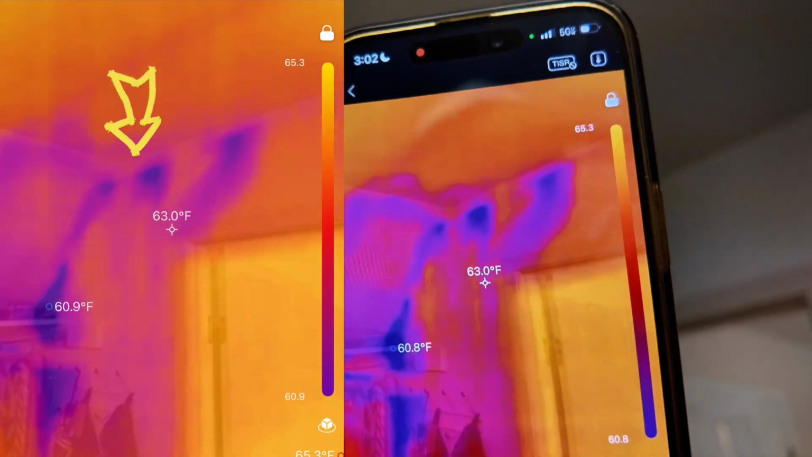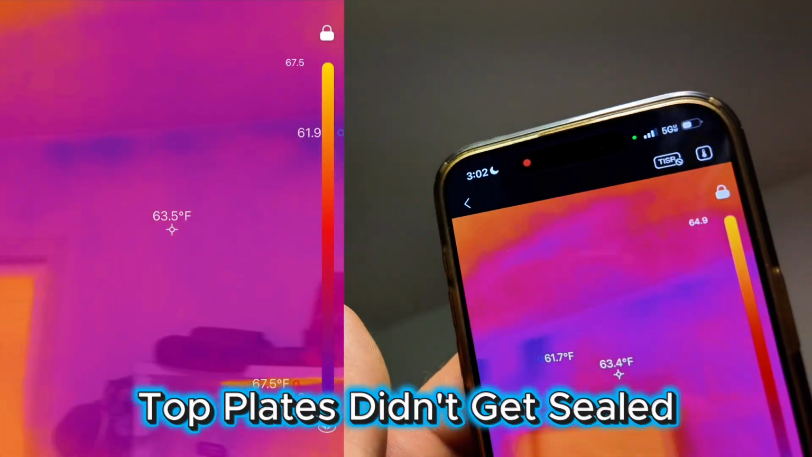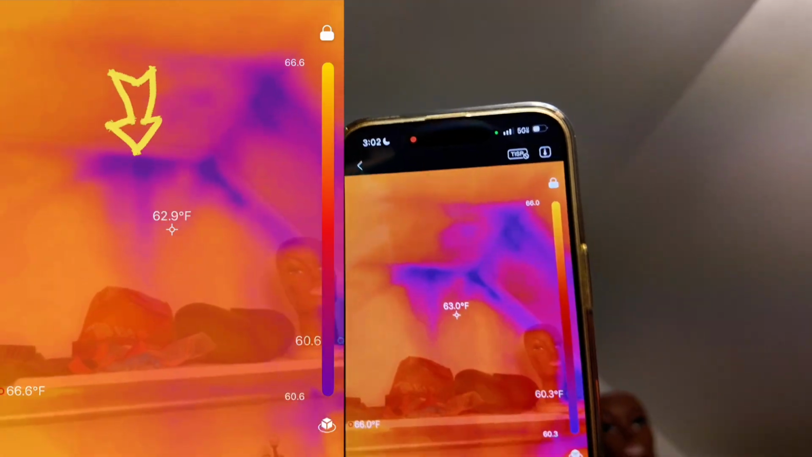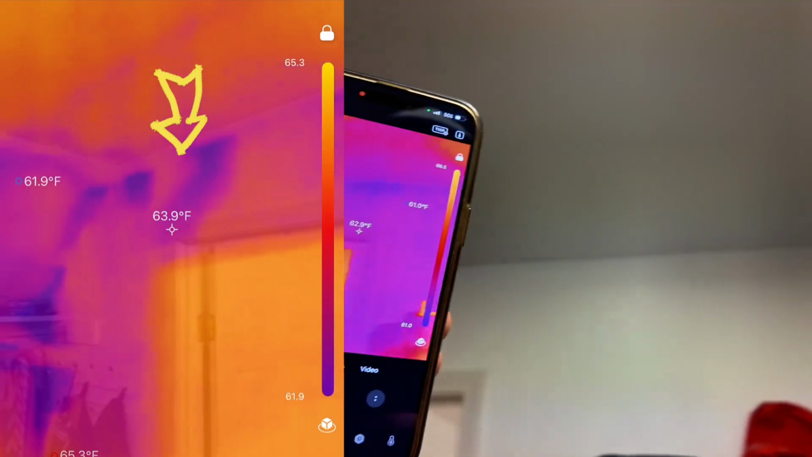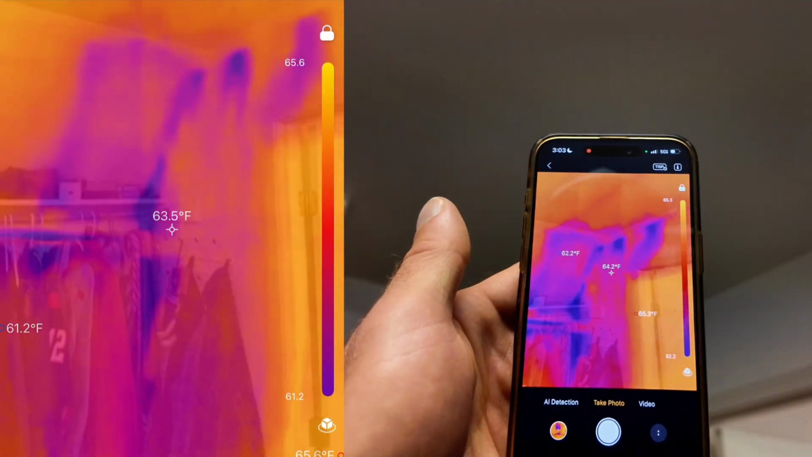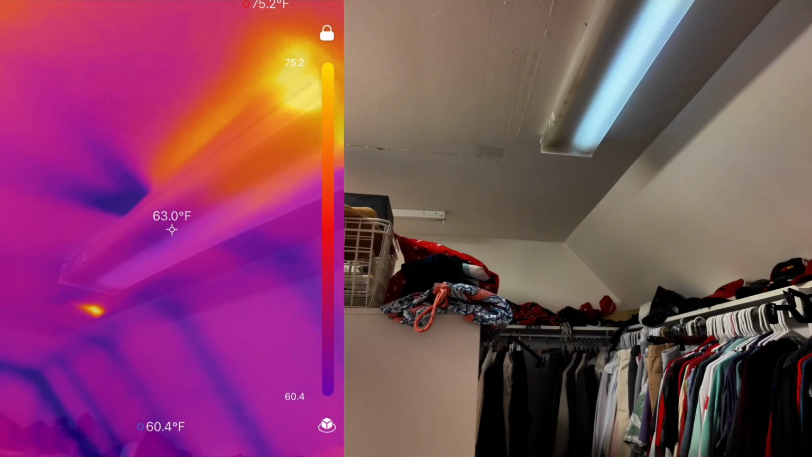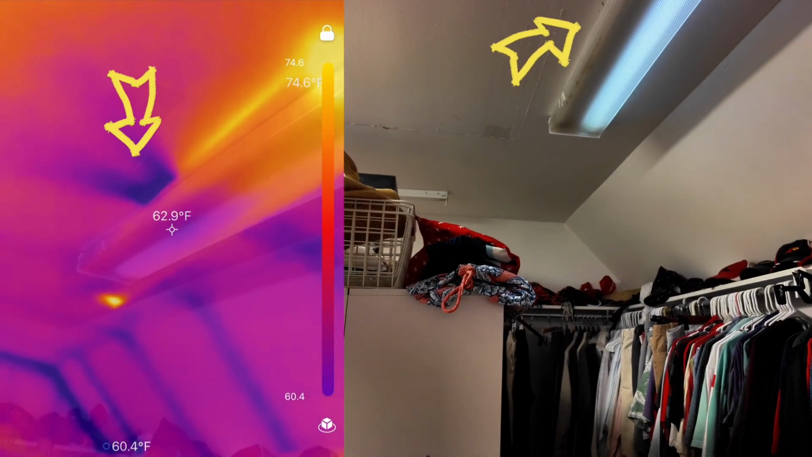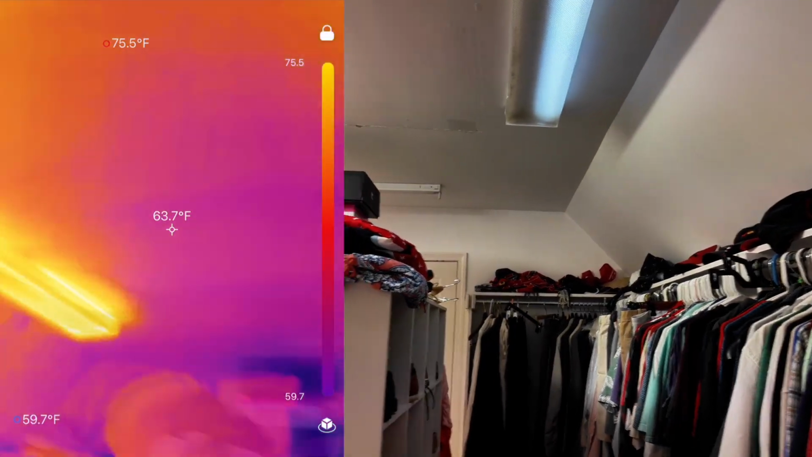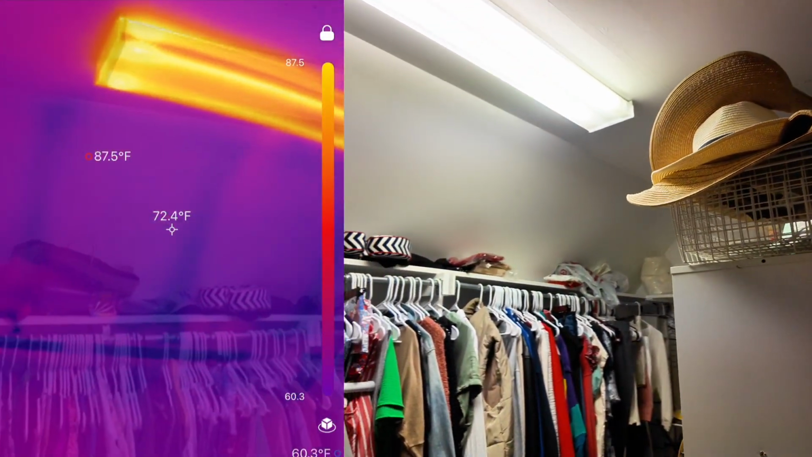So right here, this is a place where the top plates, it looks like they did not get sealed entirely. So you can see a little bit of air leaking through there. Not sure how that got missed, but this is a connection between the main attic and the small attic space above. Another place I can see right there is where the junction box for the light on the ceiling doesn't look like that got sealed to the drywall. That's a pretty easy fix.